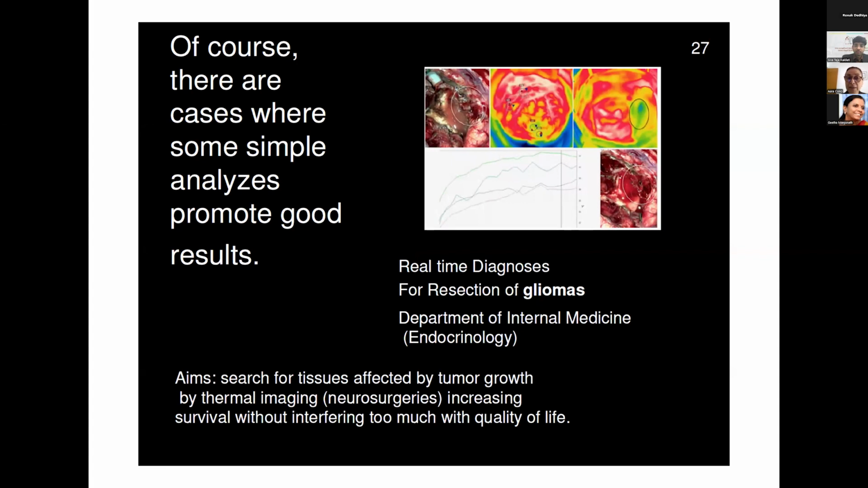And of course, there is also a case where with only visual information, you don't need too much of the computer. You probably don't need artificial intelligence for everything.